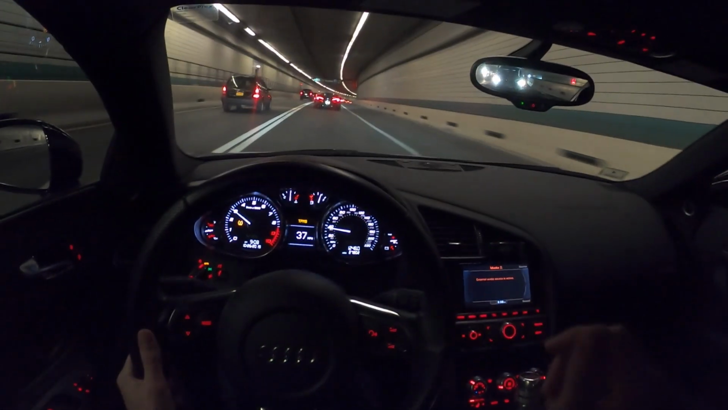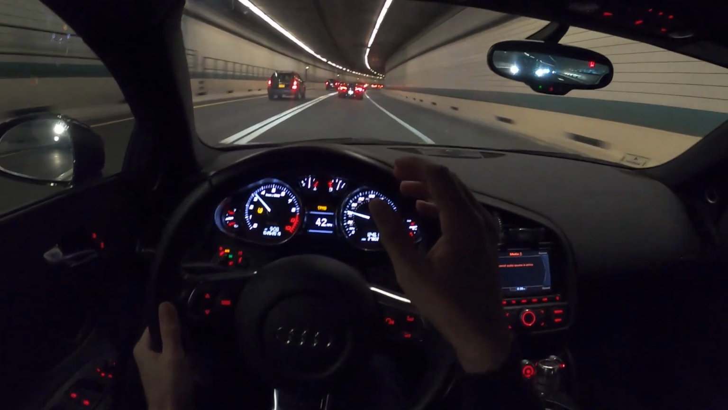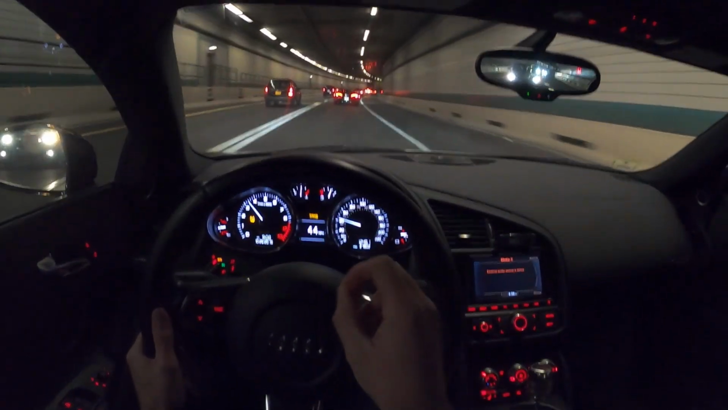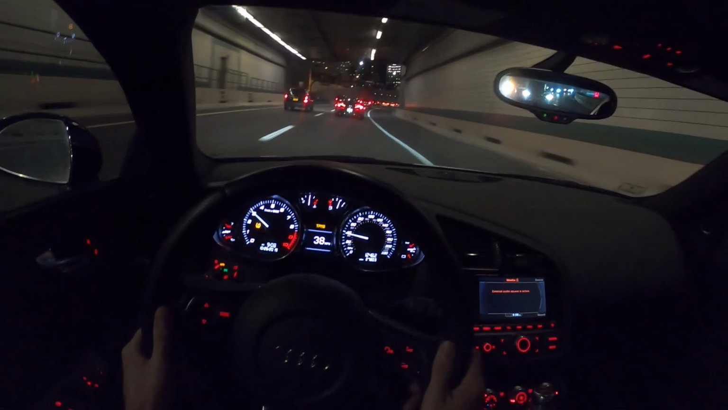With this tune, it's got a pretty aggressive throttle response, so when you even just give it a little bit of tap, I feel like it's giving like 15% right off the bat, so it is a little tricky to rev match at low RPMs. At top, it's totally fine because you're asking for that much throttle to begin with.